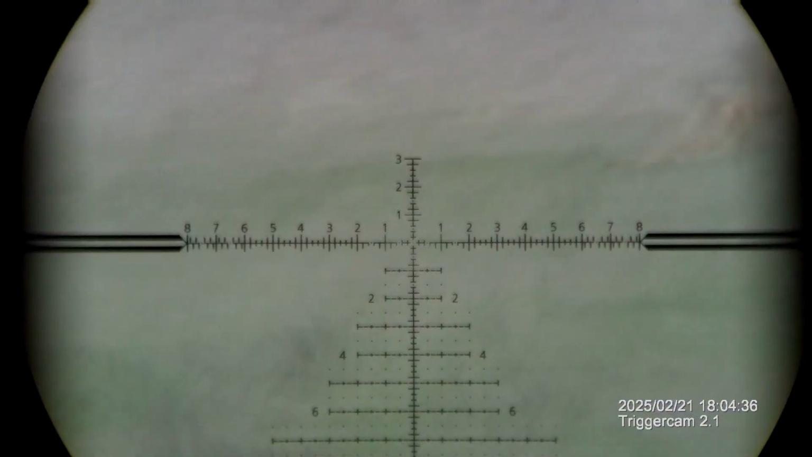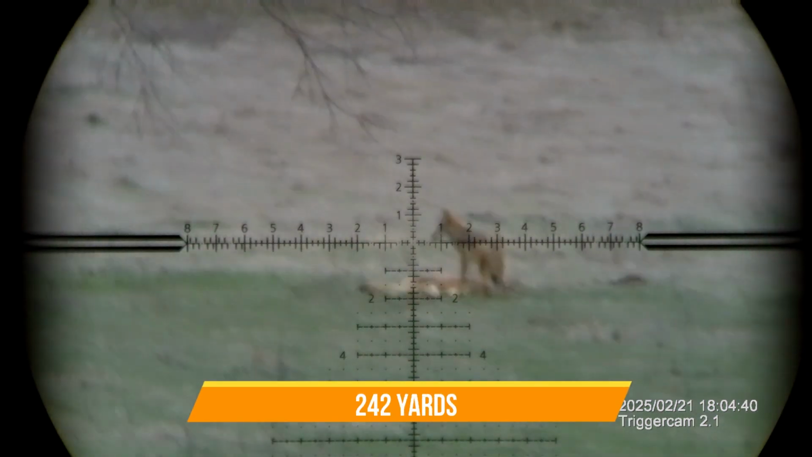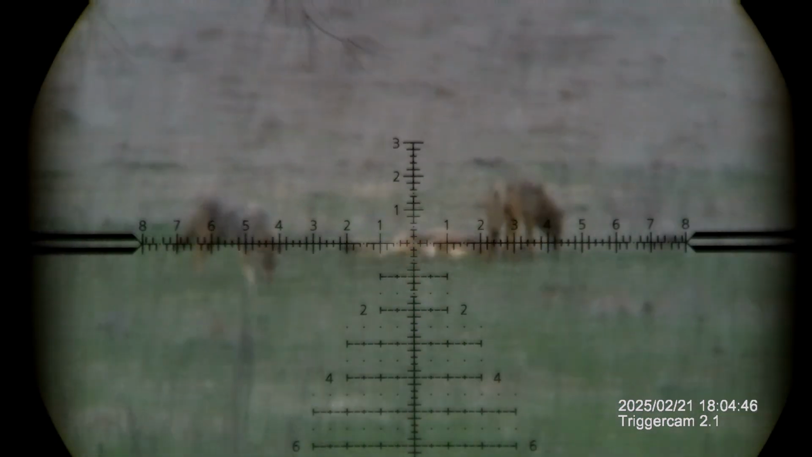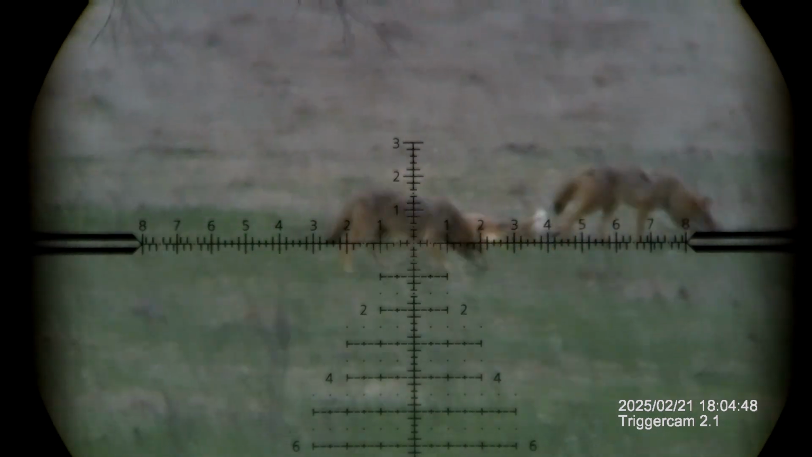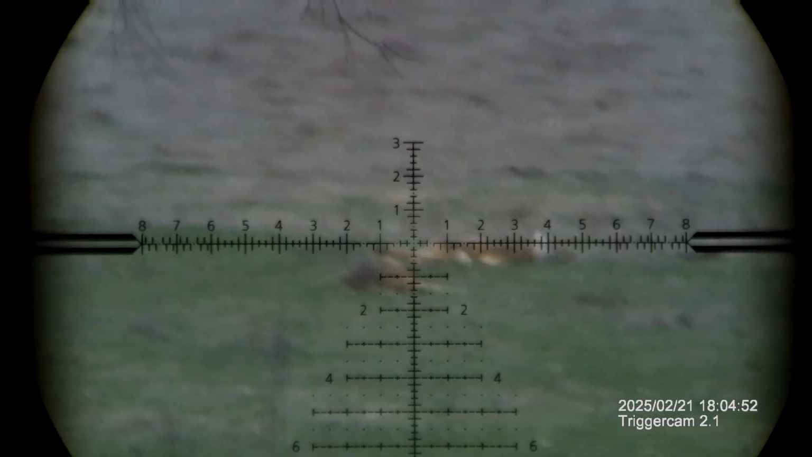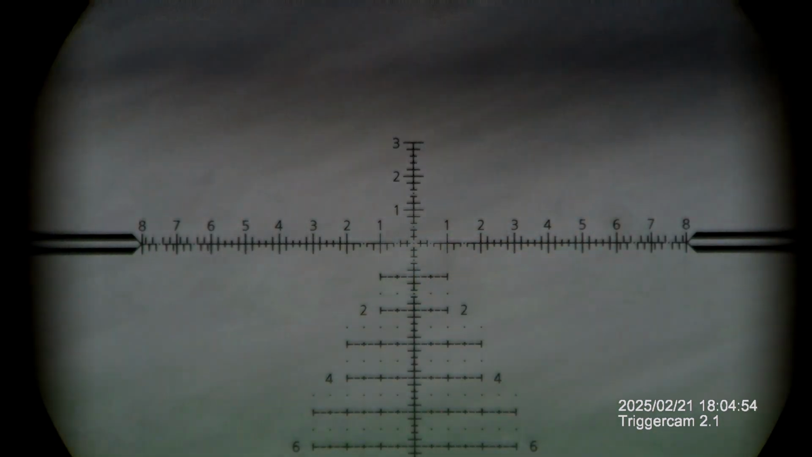I do have footage of this, and I'm sorry for the screeching. I'll show you why you get that horrible metallic sound in just a moment. I'm going to take this guy out. I got 2 that come in and 1 that leaves. So, that one was down.